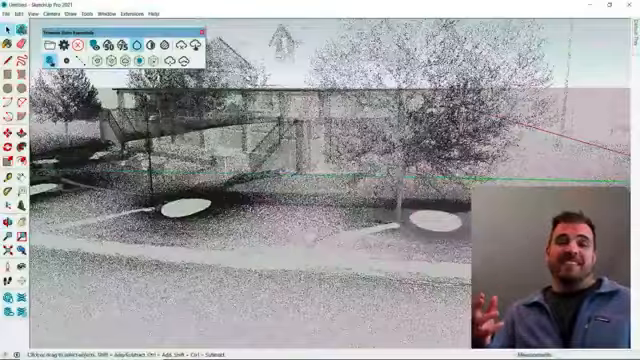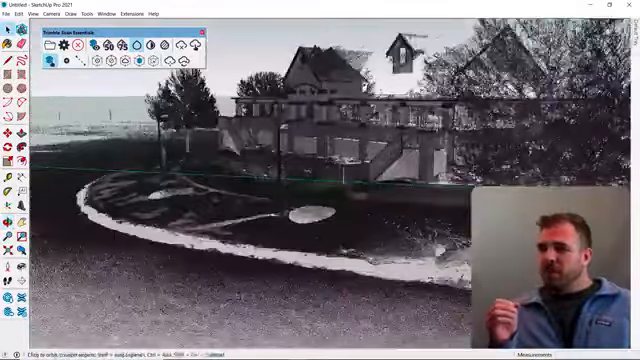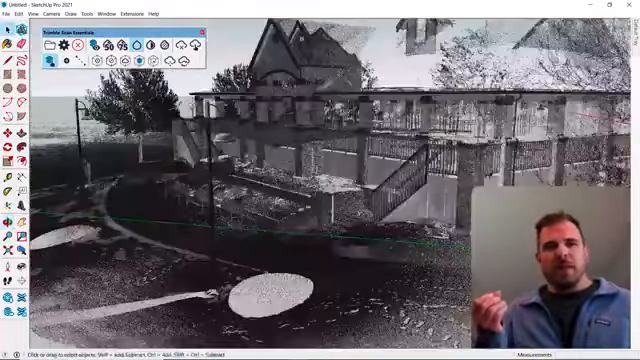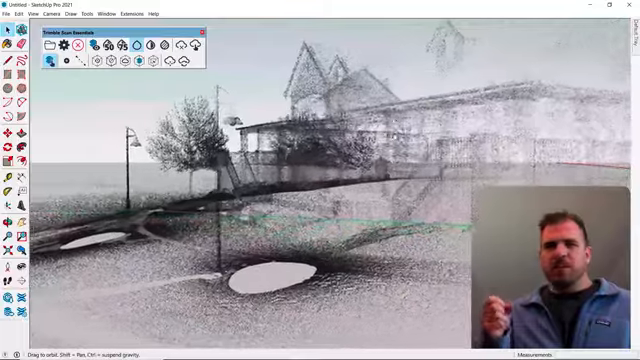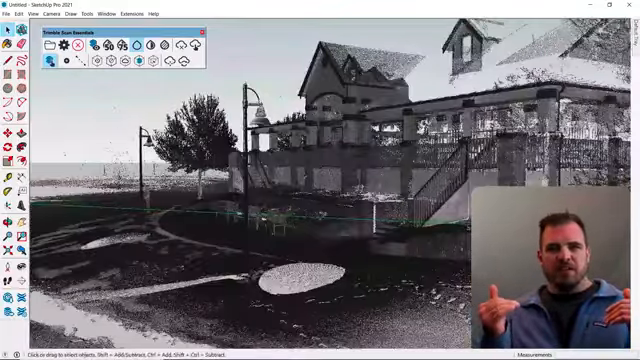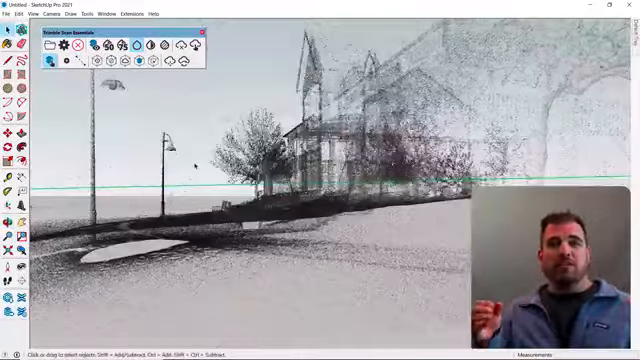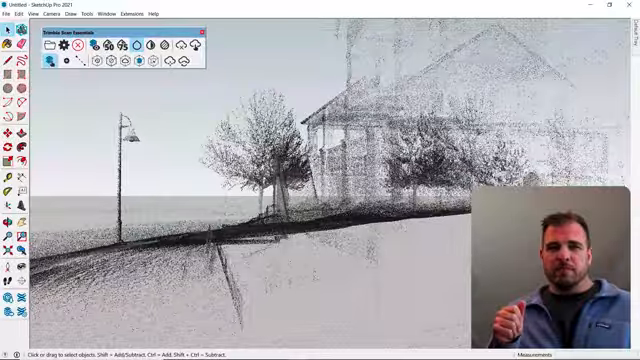Hey y'all, it's Tyson. Today we're going to look at an extension for SketchUp called Scan Essentials. This is a fairly unique tool because at its core, Scan Essentials imports point clouds into SketchUp and then provides tools to use those point clouds as a powerful modeling reference.